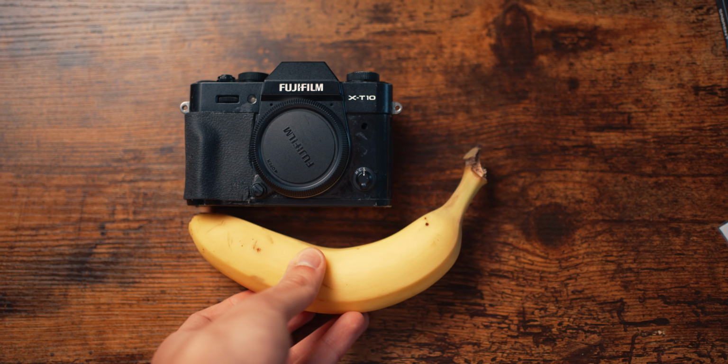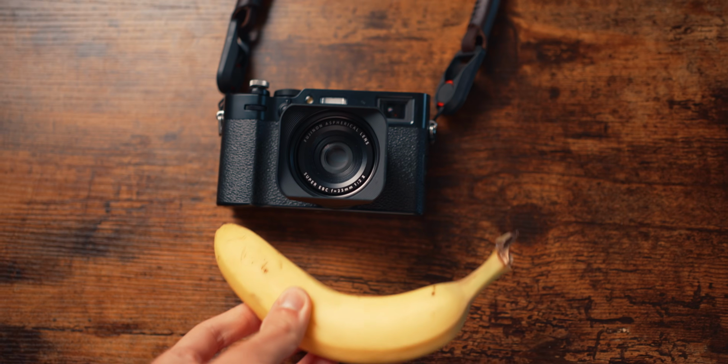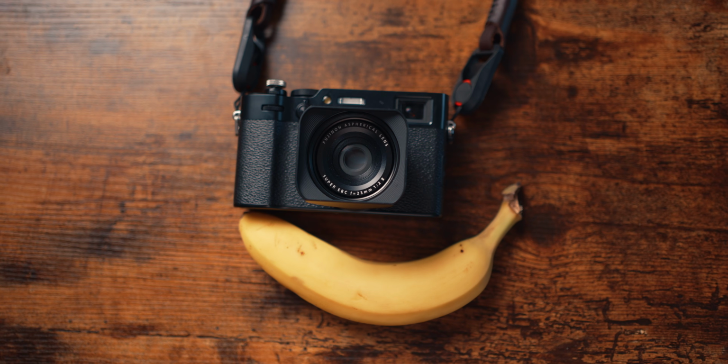I've said this before, it's honestly super difficult to convey just how small these cameras are in a video. Best I can do is tell you that it's about as long as 3/4 of a banana and not even half a banana tall. That's actually smaller than my Fujifilm X100VI, which is 0.823 bananas long. But of course, bananas vary significantly in size depending on, I don't know, banana genetics?